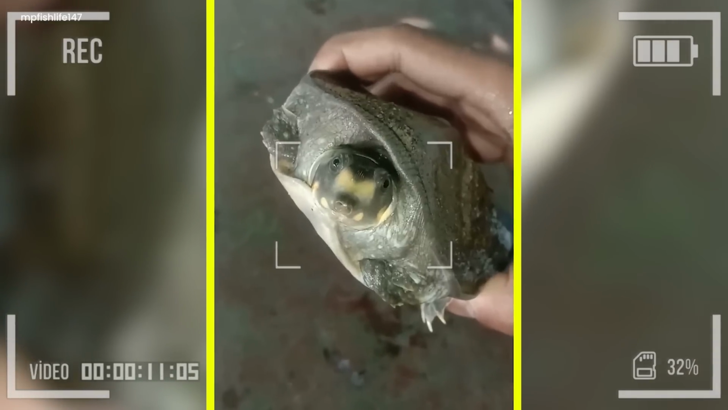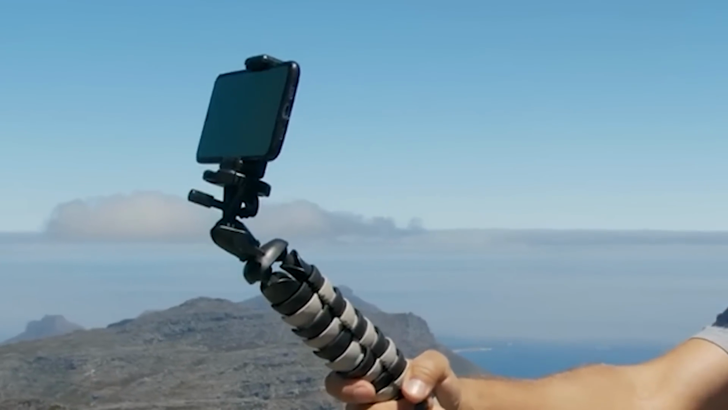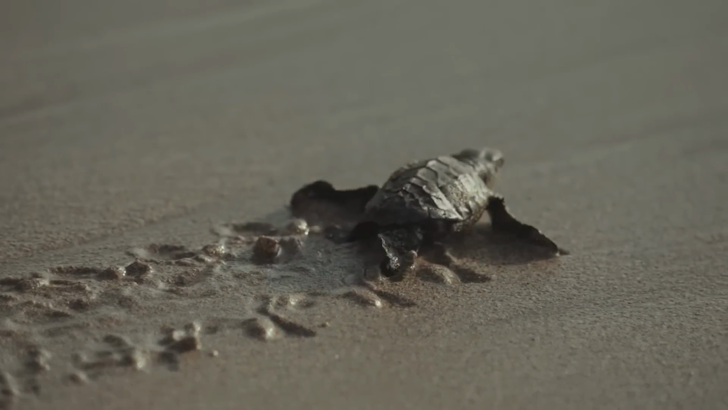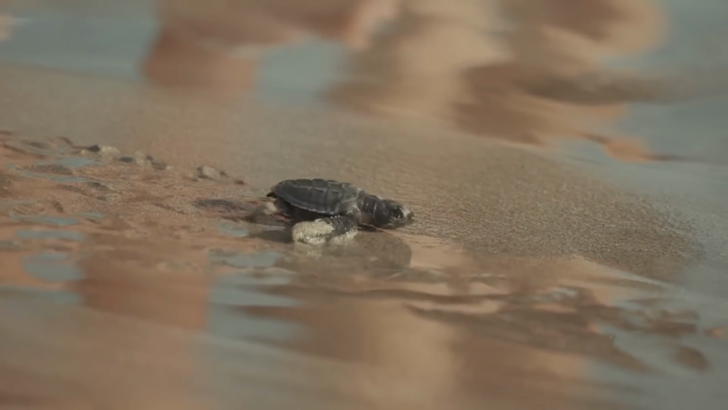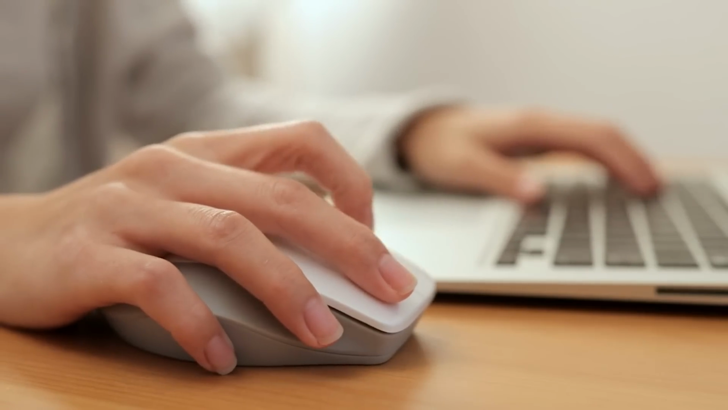He took out his magical device, a small rectangular thing that can save memories. With a kind smile, he pressed a button, and the device started recording. The man knelt down and put the turtle on the soft beach, making sure it felt comfy. He talked to the camera, sharing stories about the sea and the tiny hero he had.